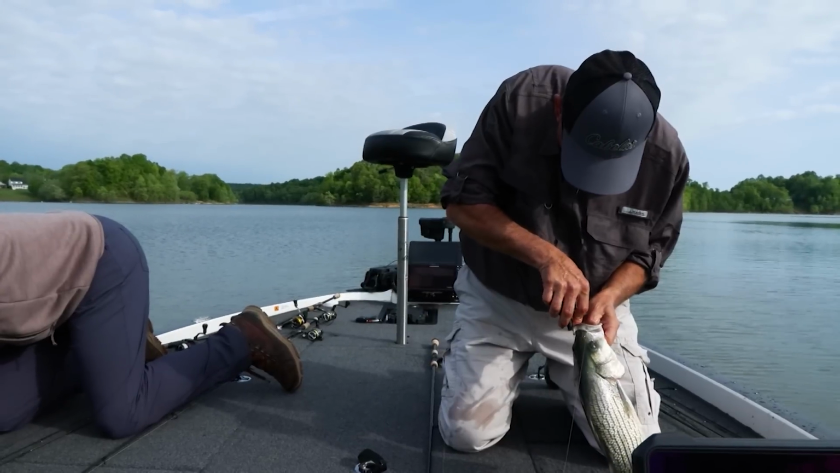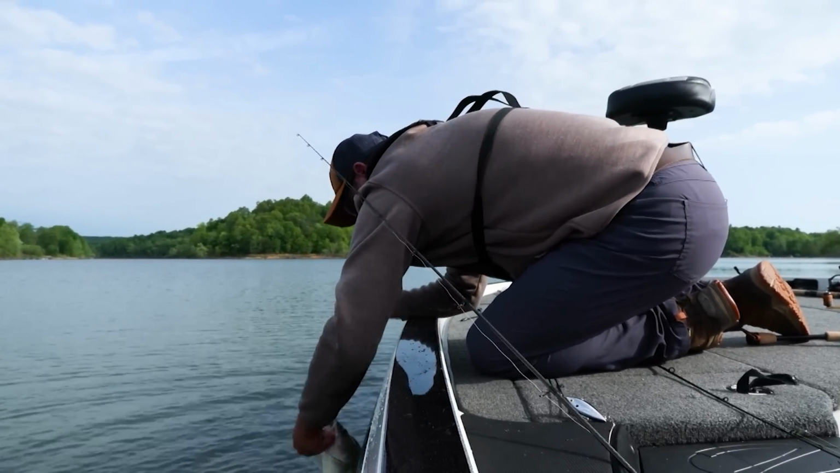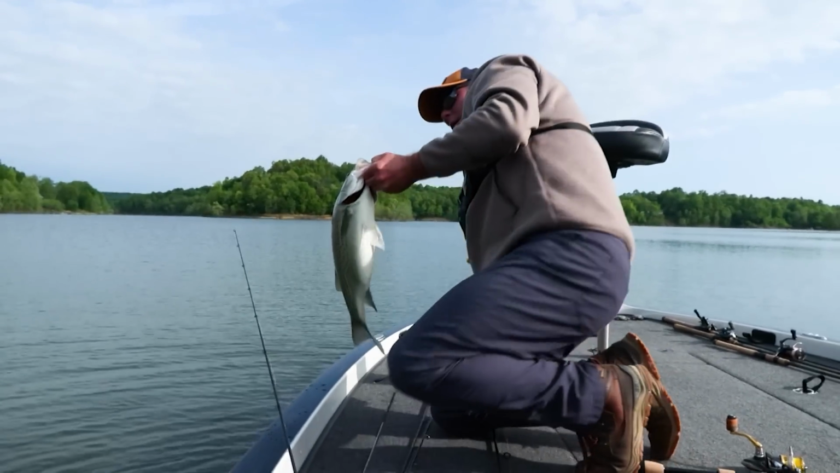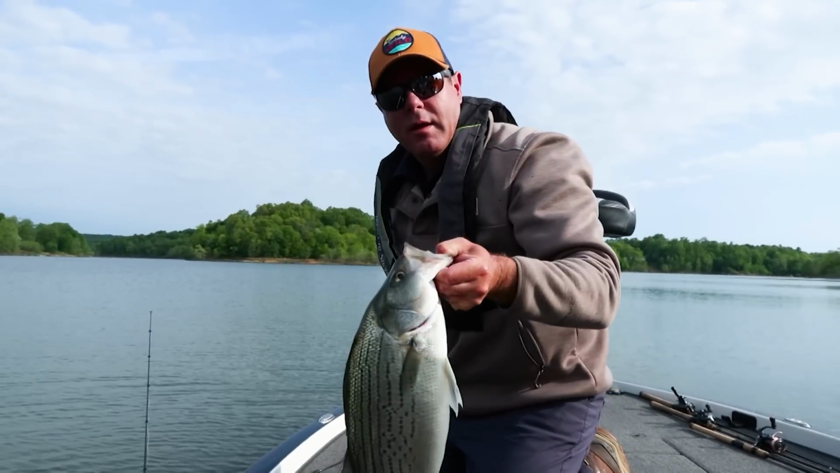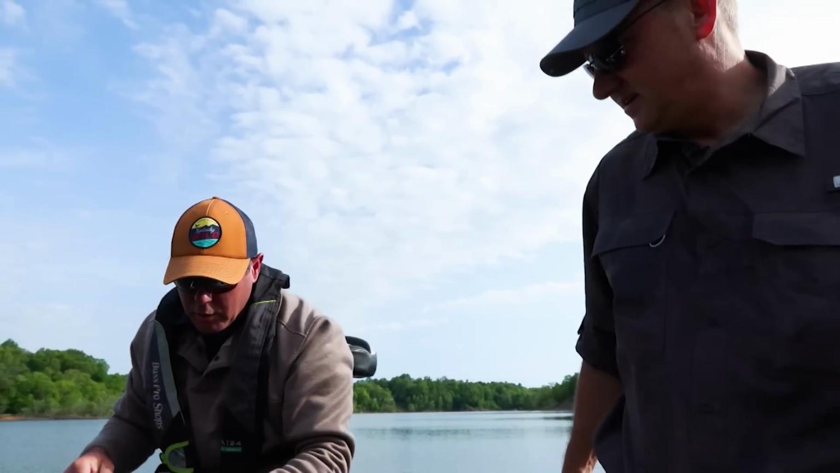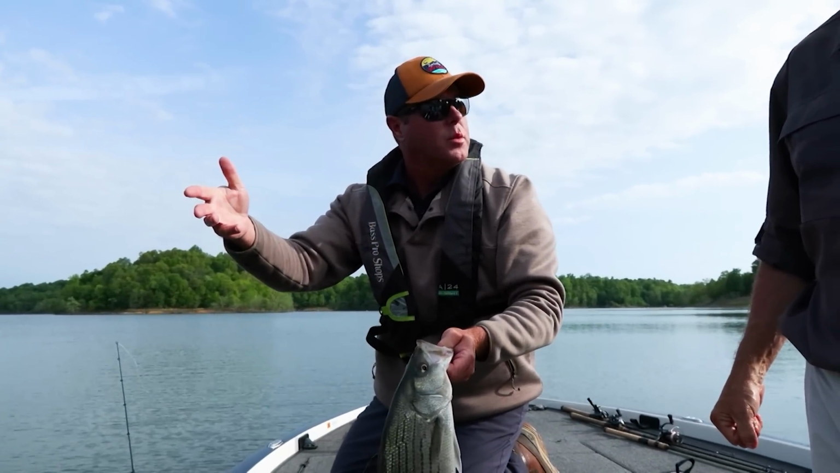That's a good fish here. There we go. Need the net? I got him. Look at that. What a nice fish. Hey, we doubled up right there with 2 really good fish. We saw them on the Panoptix. Right. Could tell they were bigger than the other ones we've been seeing.